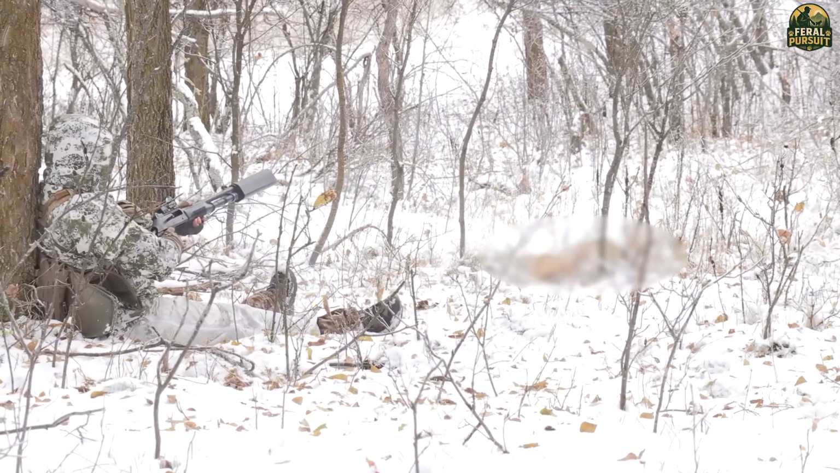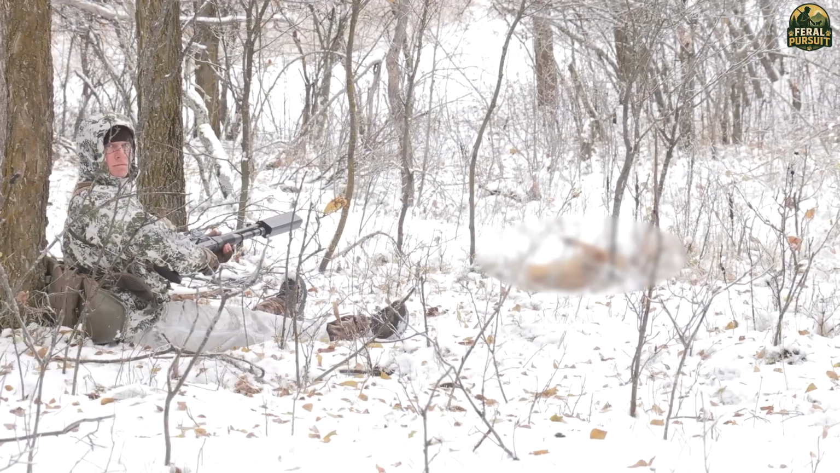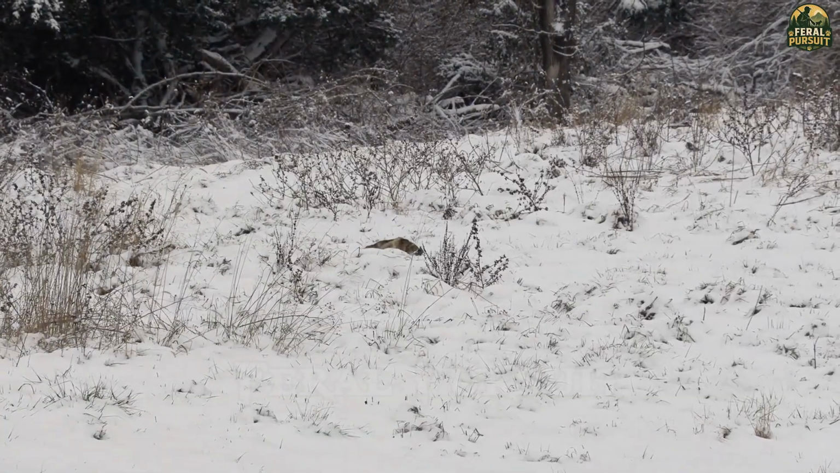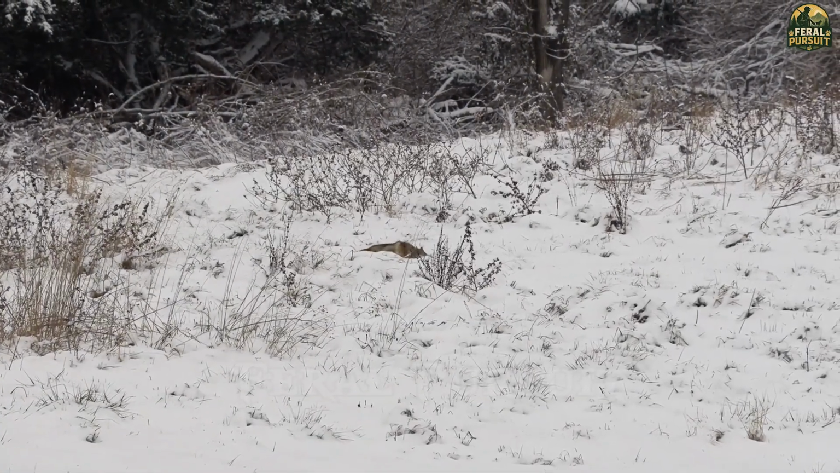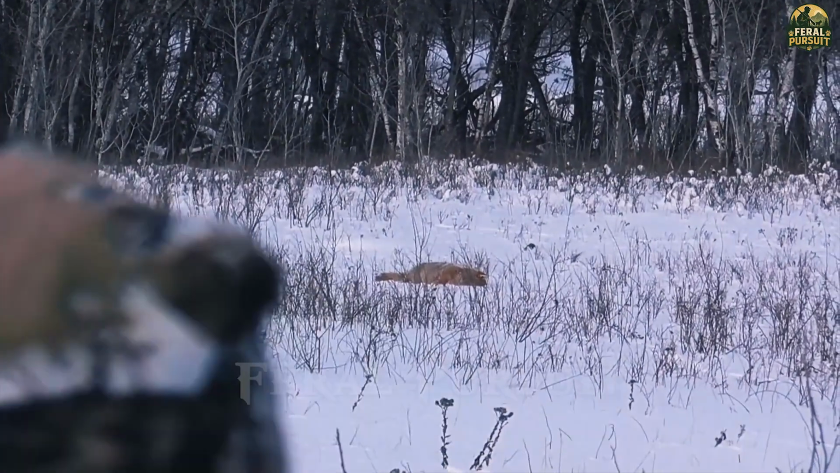I took aim, fired a decisive shot, and the animal fell instantly. It was not only a successful hunt, but also part of a larger effort to restore balance to a fragile ecosystem disrupted by their growing numbers.